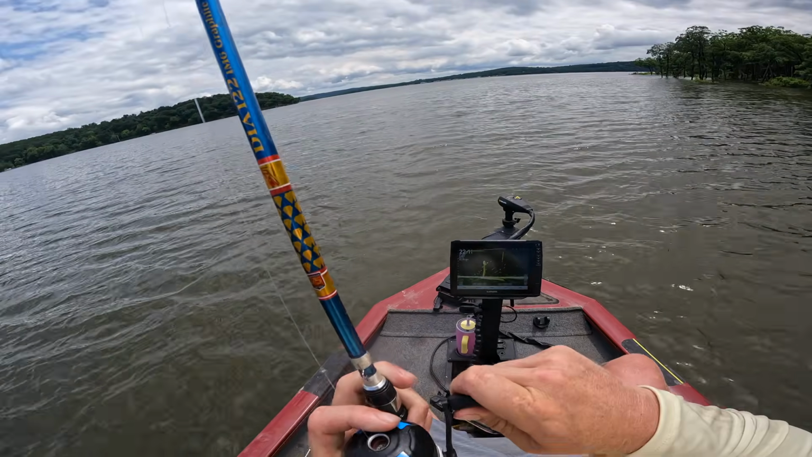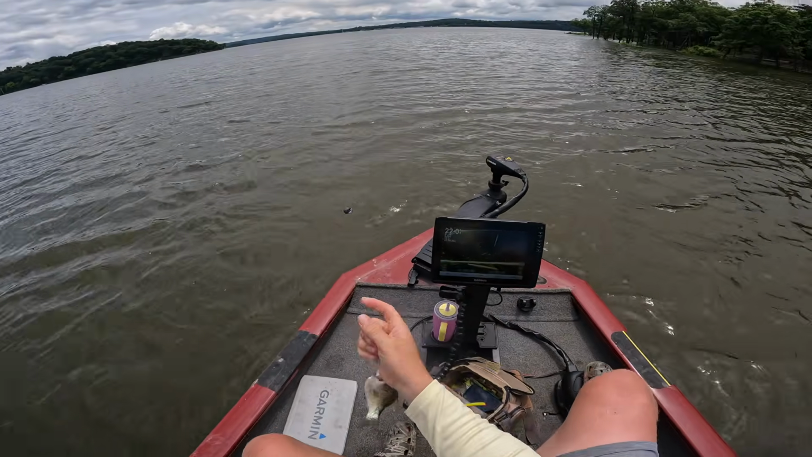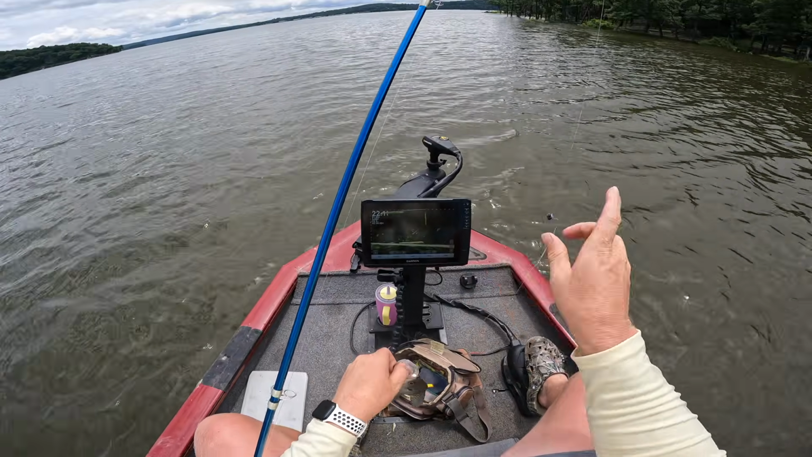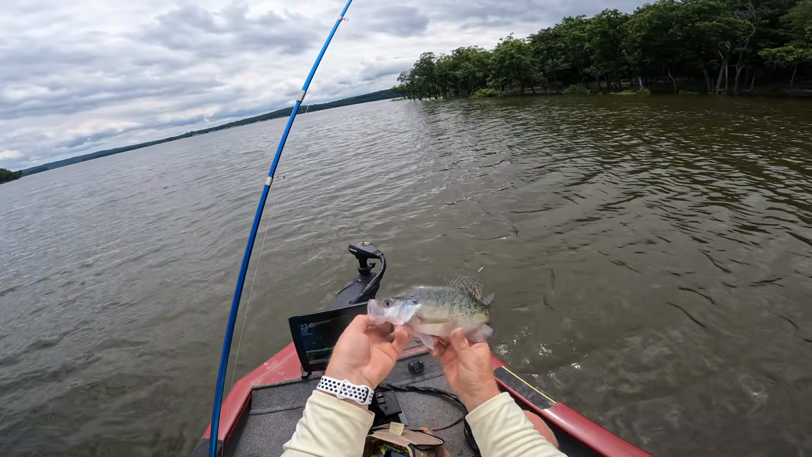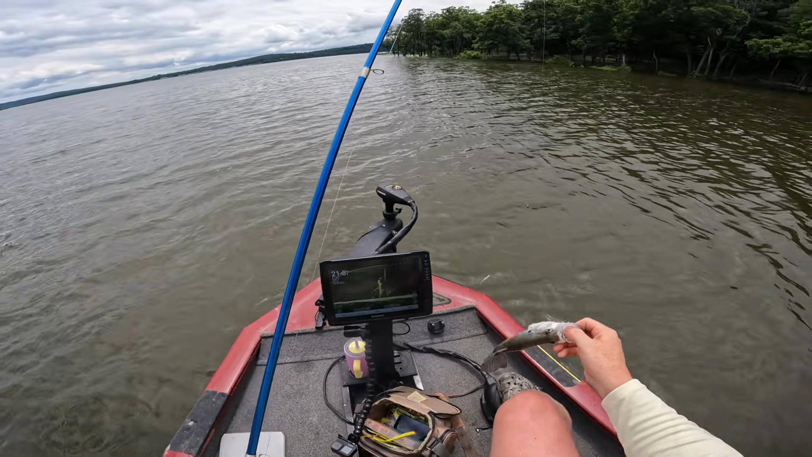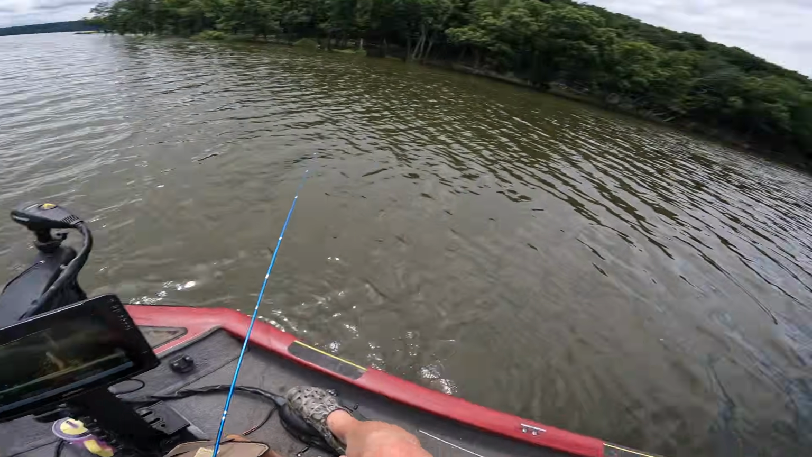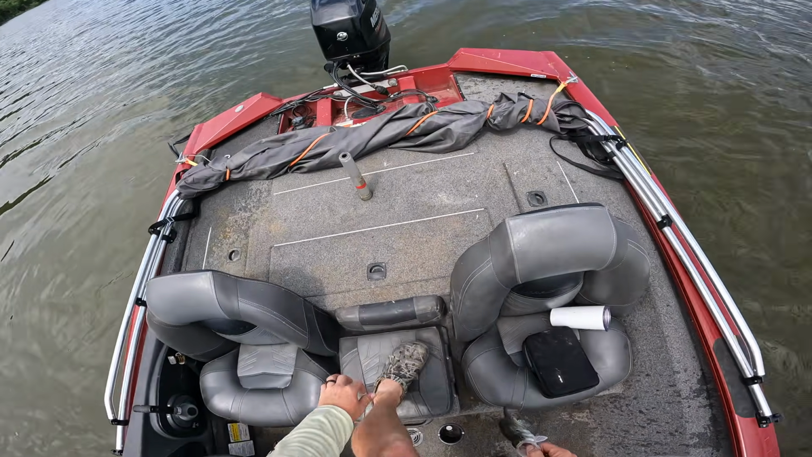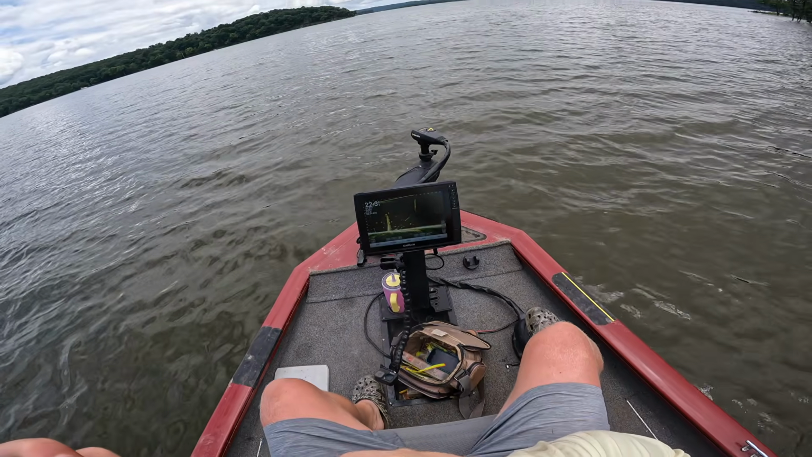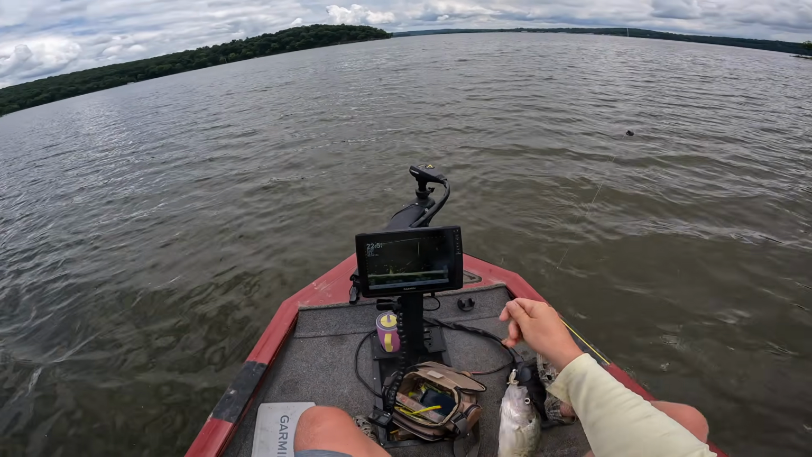Yeah, that's a good one. Oh yeah, good crappie right there. There's a couple good ones on that tree. Look at that fish. That's a good fish for the day. Very nice. Yes, sir. He's gonna eat real good. Oh, it's down. There's a big one right there. Nice fish, man. There we go.